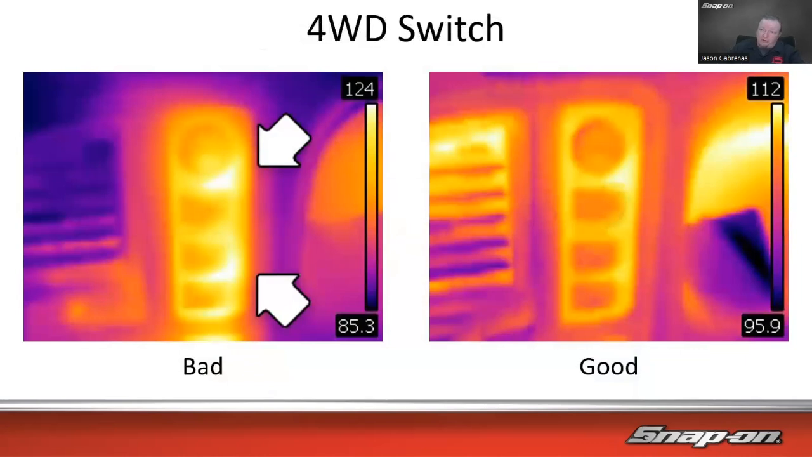Here's a new one, a 4-wheel drive switch. So this one had an internal problem with the switch. We can see how it's hot in a couple spots there. And then over here, we can see it's quite a bit cooler, maybe under 100 degrees. It looks like it's pretty warm in this vehicle anyways. It's 95 degrees at the coldest right there. So this is probably a pretty warm day. 95 degrees right there, and then 112 degrees in these hotspots. That's not a huge range in temperature, but here, that's a whole 12 degrees hotter over there.